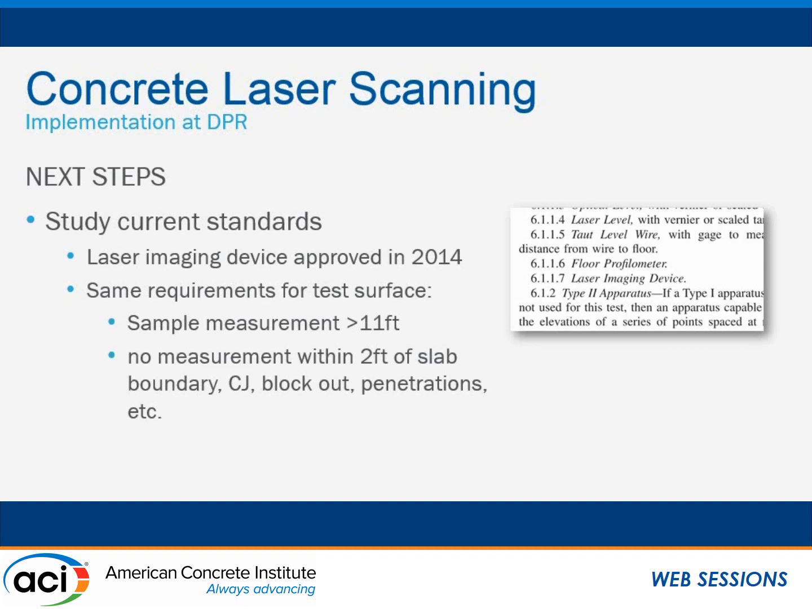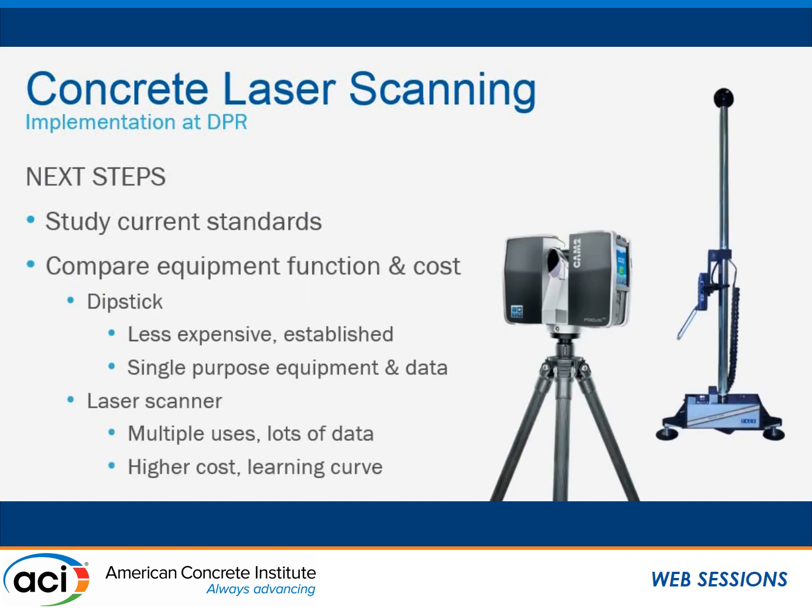one of their big goals is to see how they can use 3D scanning to supplement their efforts in checking for traditional ASTM flatness measurements. I'm sure everyone here is familiar with that. You have a minimum length, you have a certain number that you have to do, and you have to do it in a certain way. And being able to do that with this machine has its benefits.